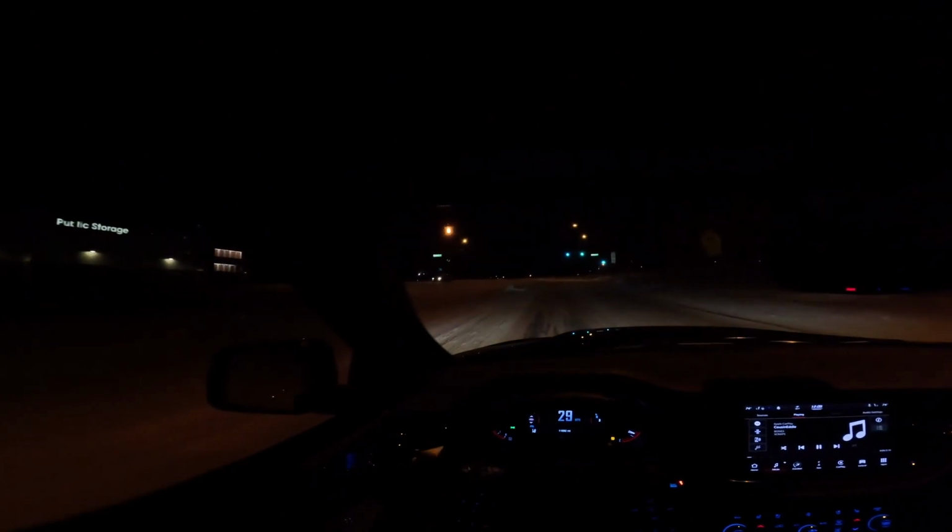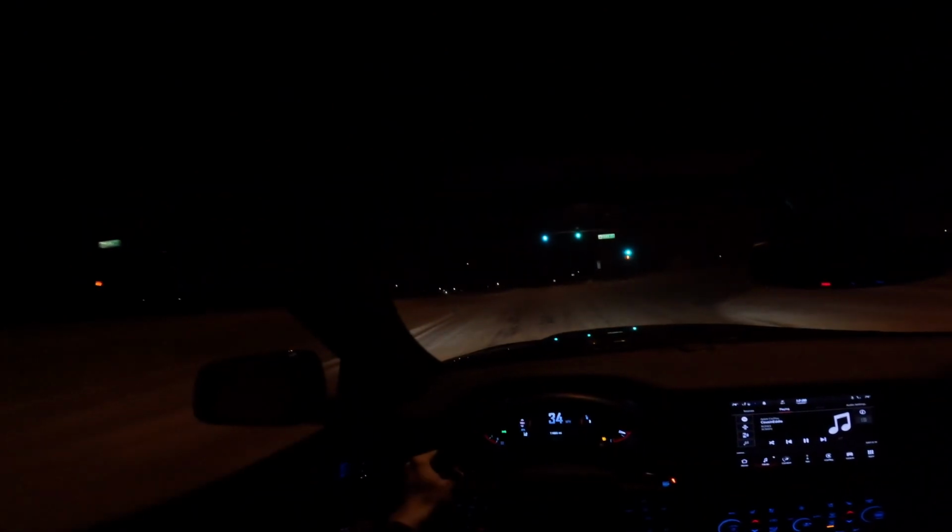Come on, come on, come on. Green light, green light, green light. There we go, baby. Yes, sir. Got that green light. Jeez. Can't even get traction. This dude has his high beams on. Oh my gosh.